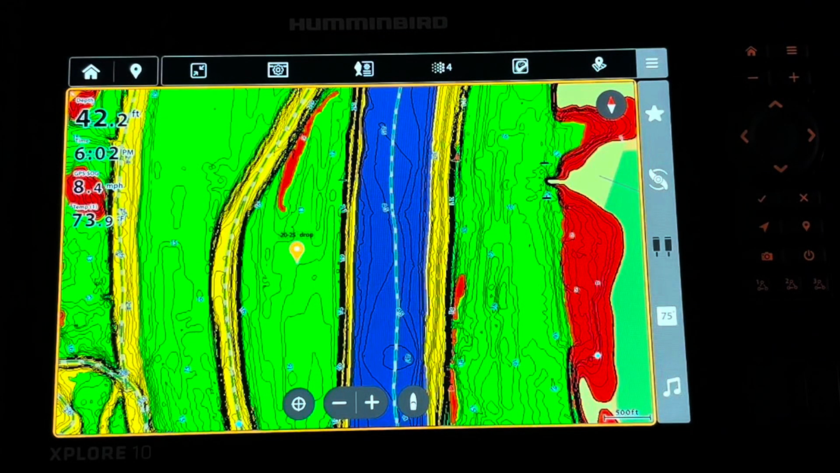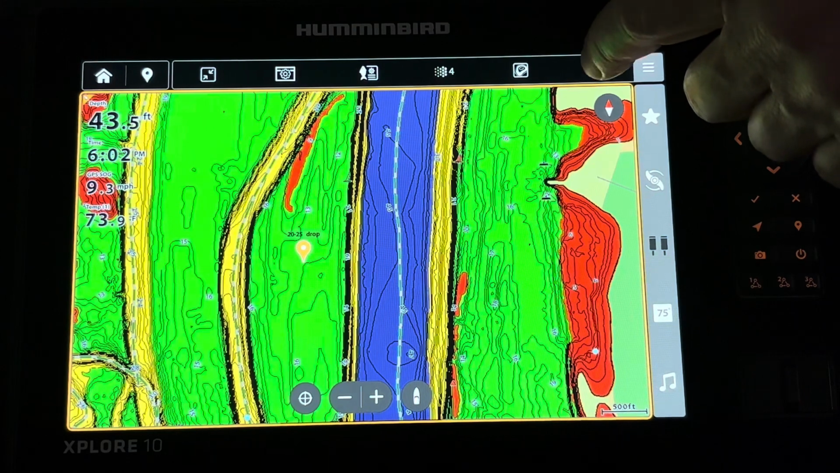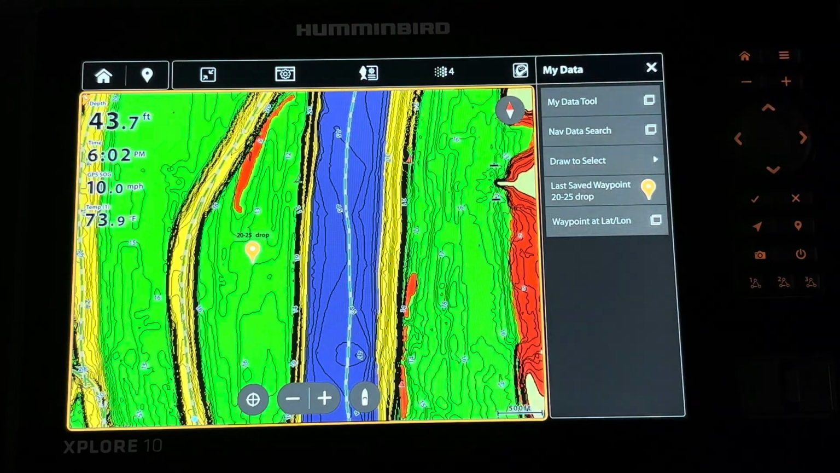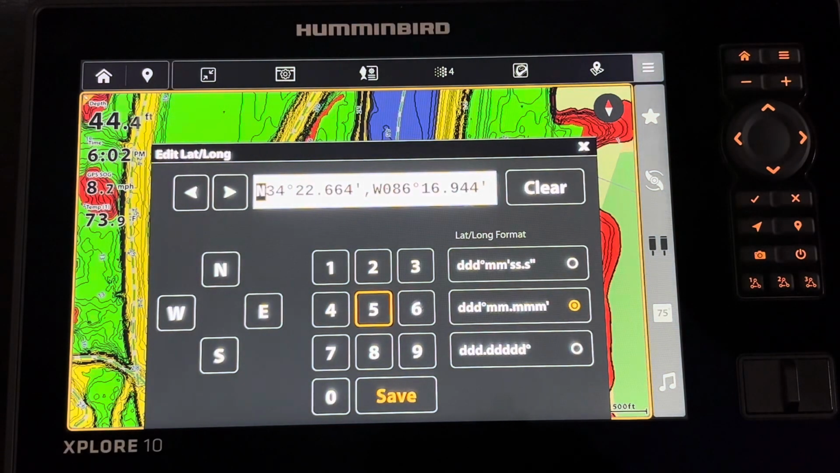Here's how it's done on the Explore unit. To enter a waypoint, we're going to hit the My Data symbol, and I hit that. And there's waypoint at latitude, longitude. And so now I'm going to come in and I'm going to hit clear.